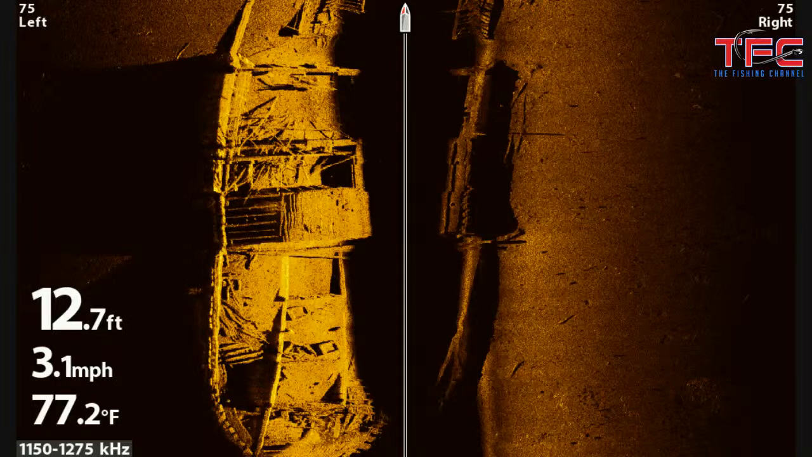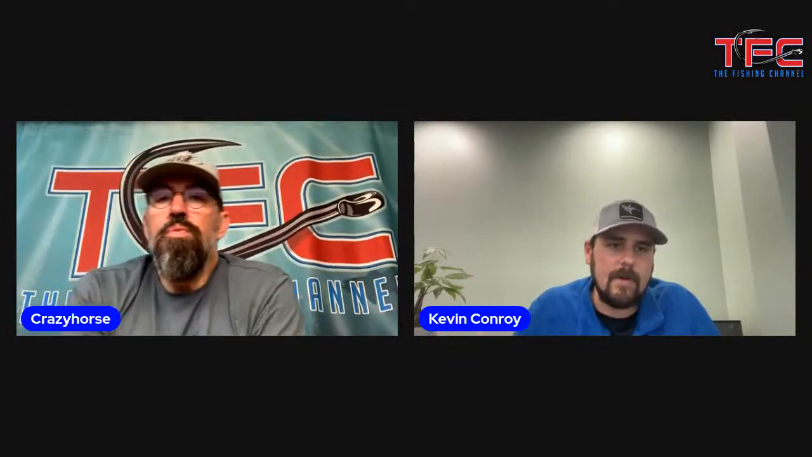Now when you get to that harder bottom, you might adjust your settings a little bit because it gets too hot or whatever it might be. But it's good to be able to identify the break in bottoms or break in structure or whatever it might be. A lot of guys in the Gulf have been using our side imaging to find little patches of hard bottom for grouper and all sorts of stuff. And it's just a slight difference in the color, but when you have a good eye, you can pick it out. And depending on the species you're targeting, it can make a real difference.